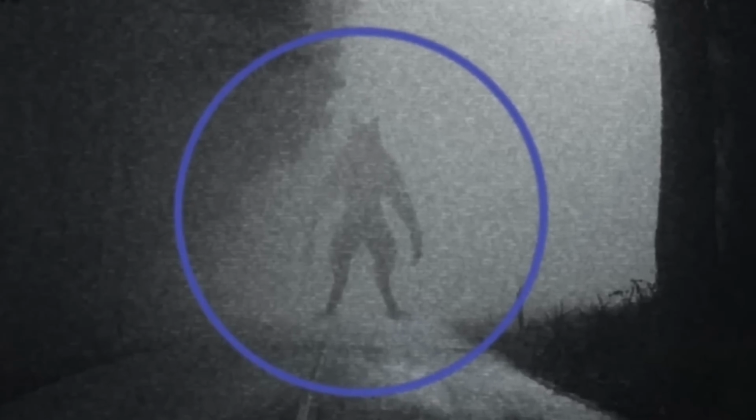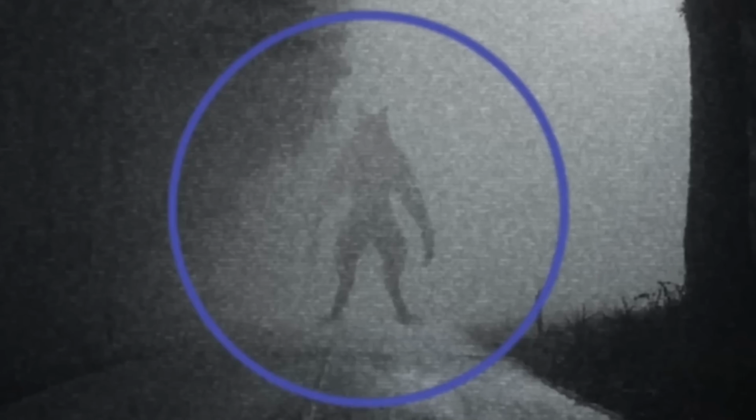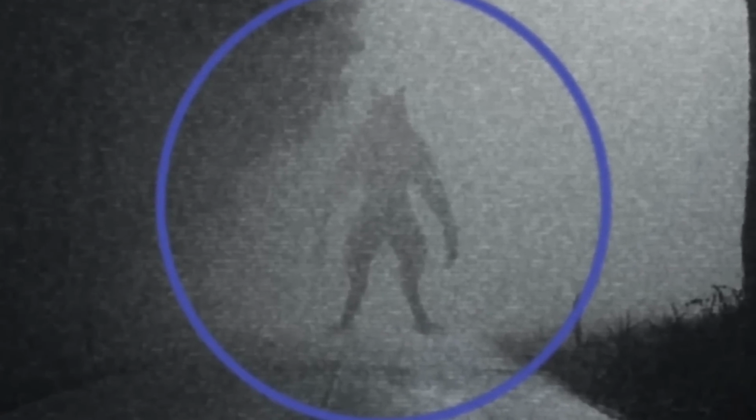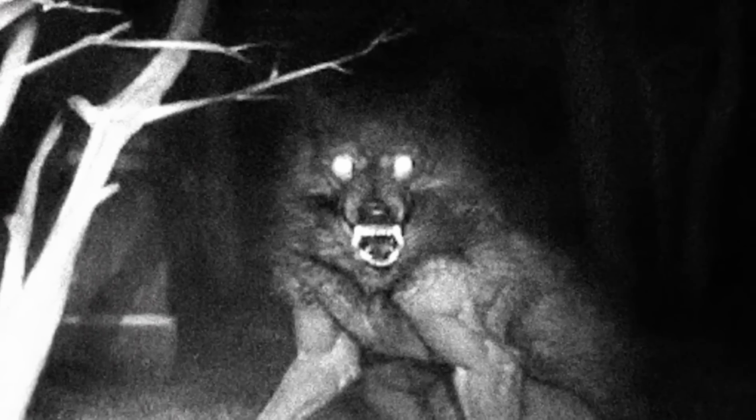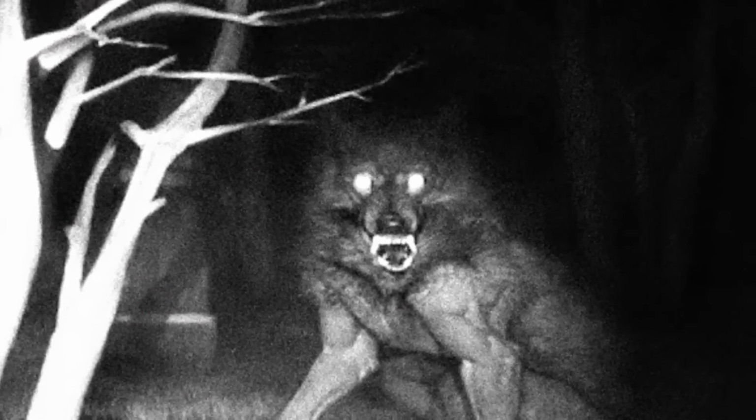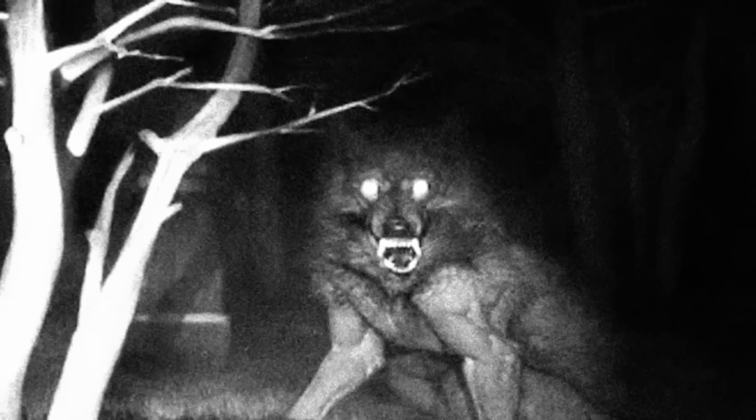Several supposed witnesses claim the beast left extensive scratch marks on their doors and trunks. One witness reported that she collided with something while crossing Bray Road. When she got out of her car to see what she had hit, a big wolf-like thing with red eyes followed her back into her car, leaving claw marks on the rear passenger door.